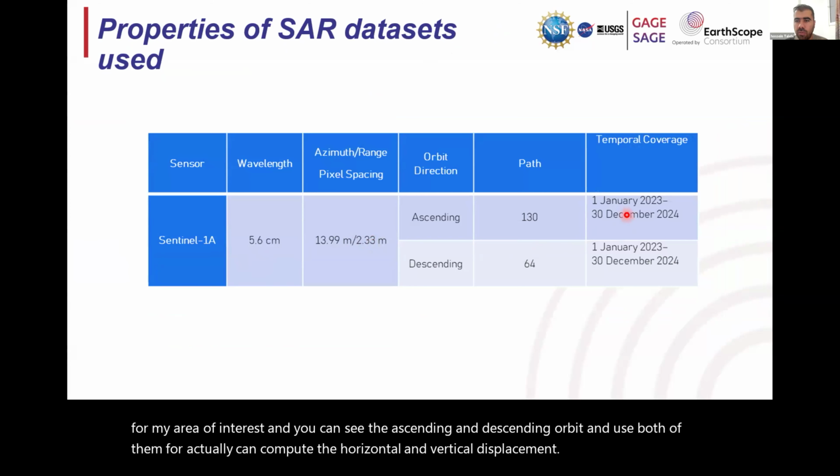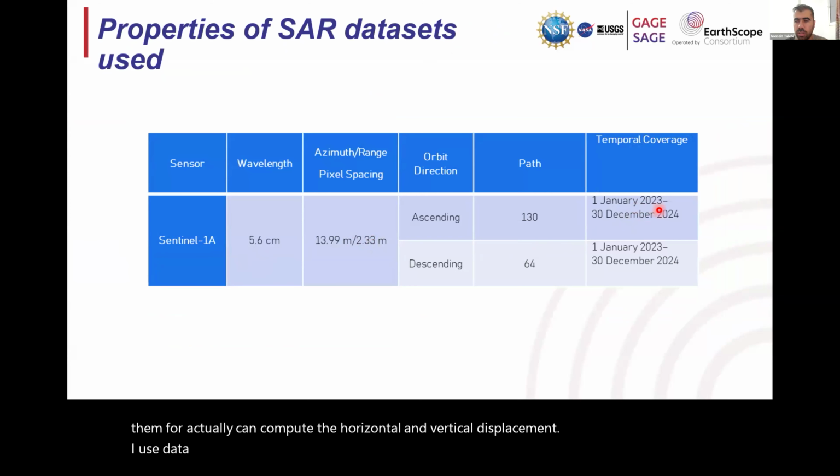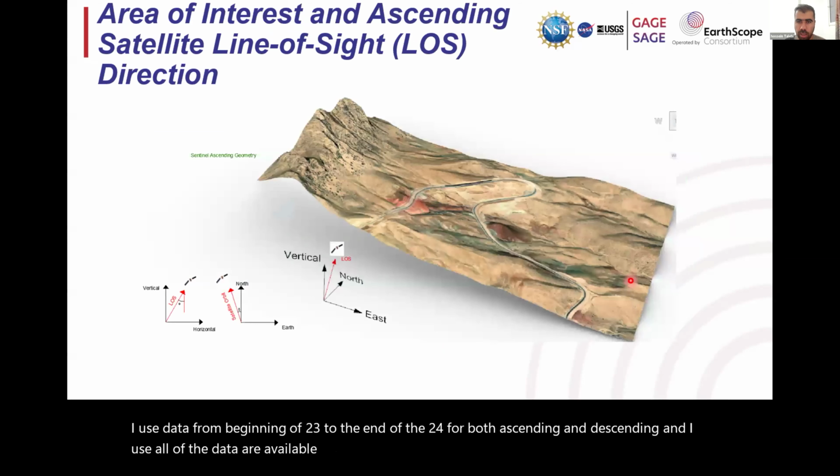I use data from the beginning of 2023 to the end of 2024 for both ascending and descending, and I use all of the data available from Sentinel-1A.